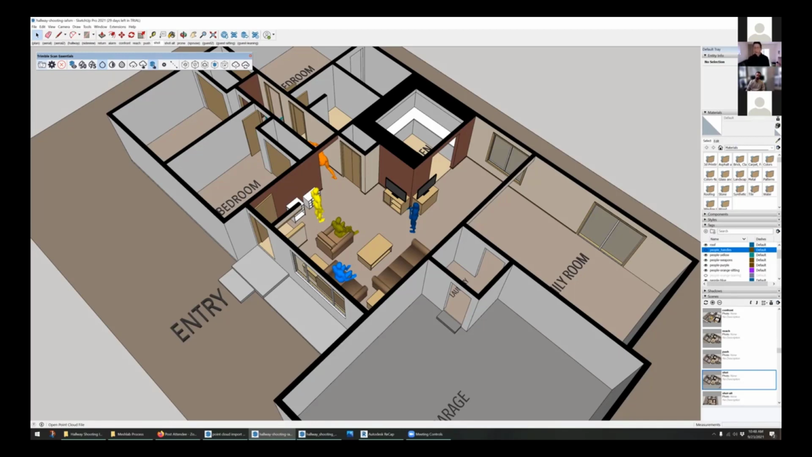So there's a tool here for moving the point cloud, another one for rotating it. So if you've got a pre-existing model or you need to change the orientation of the point cloud, those are your tools for doing that. And then after that, that's it. You can start modeling over the top of it or dropping figures or furniture or other objects into it.